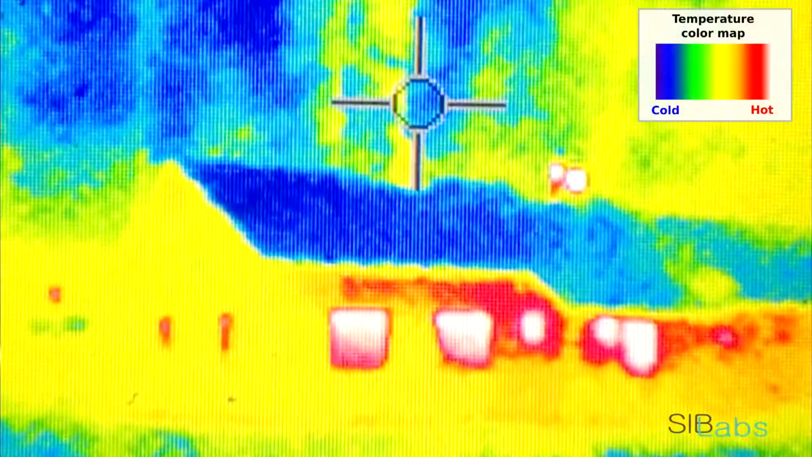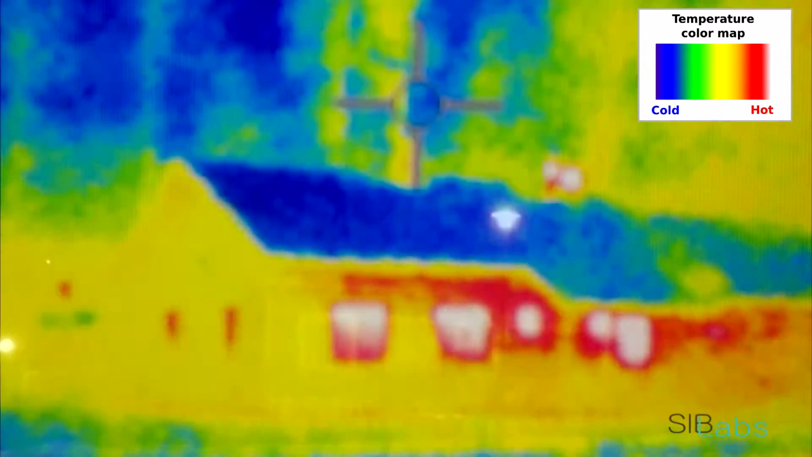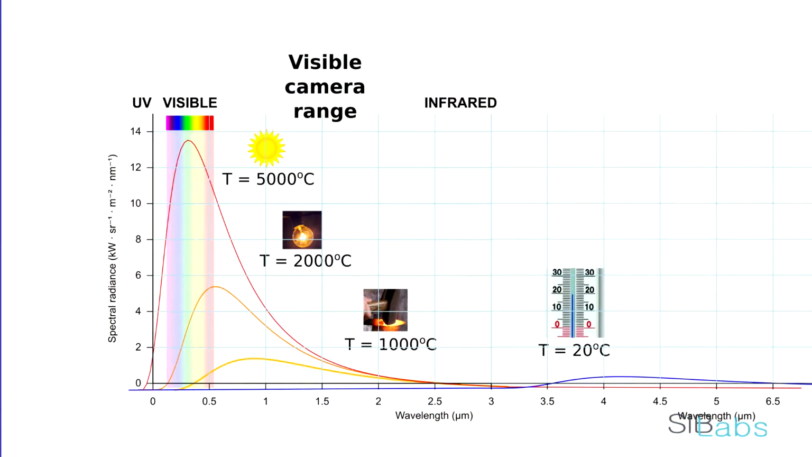For example, here we see buildings, houses. Houses are warmer than the environment and emit more infrared radiation, so they are brighter. This is the background of thermal imaging. As you probably know, according to Planck's law, all bodies around us emit radiation. The emission spectrum depends on the temperature of the object.